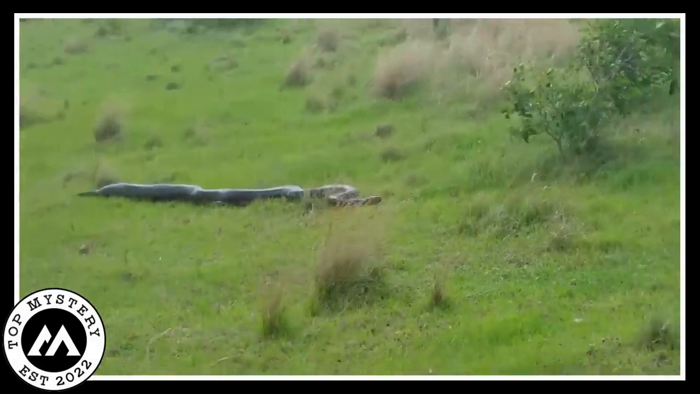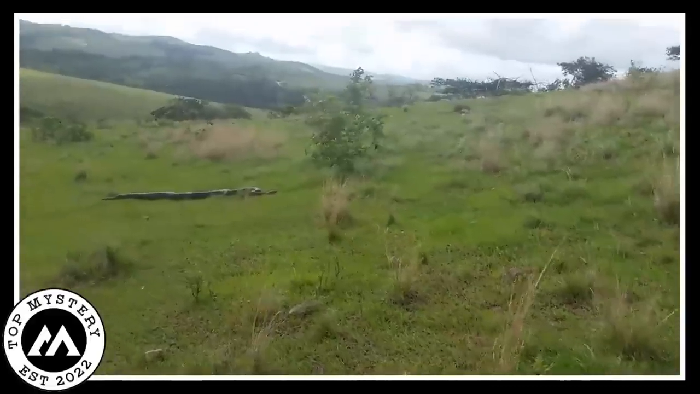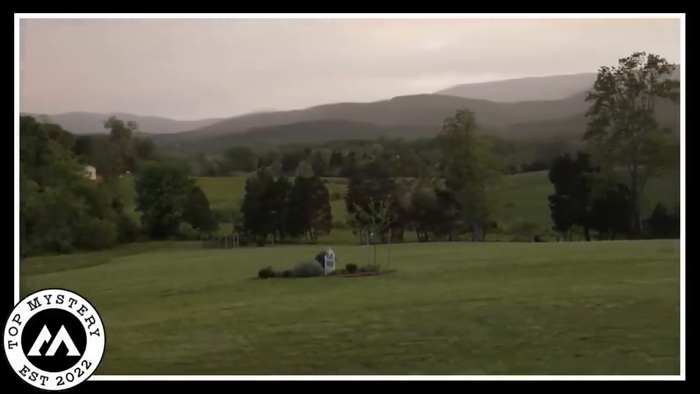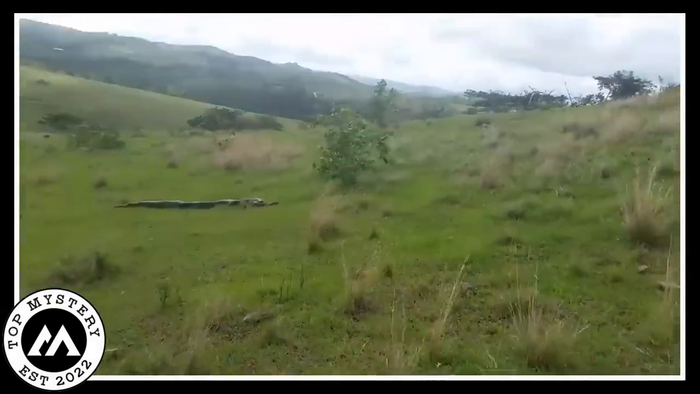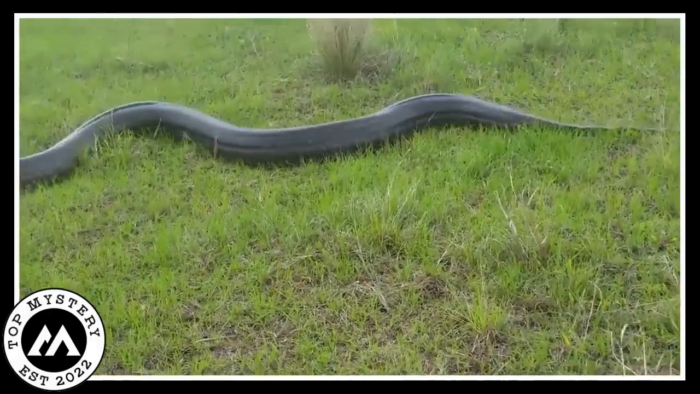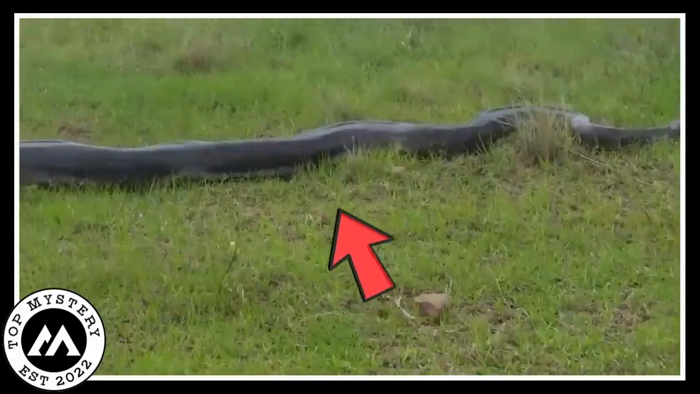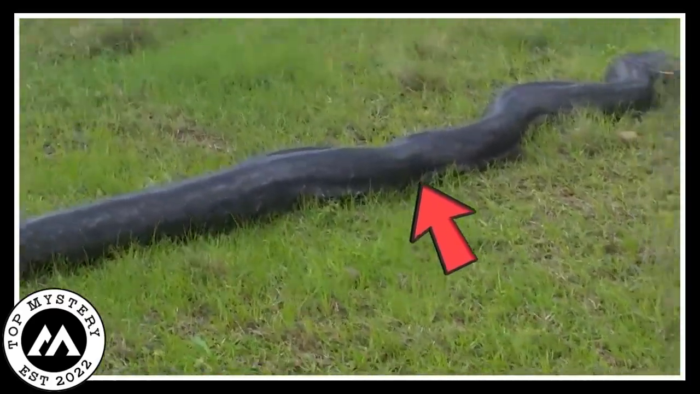Mysterious python in Bolito. In Bolito, during the daytime, something strange happened. A video showed a huge black python moving really fast on the green ground. It scared everyone watching. The snake seemed mysterious, not like normal snakes. People couldn't understand why it was there or where it came from. The sight of this big, dark snake slithering through the greenery made everyone feel uneasy.